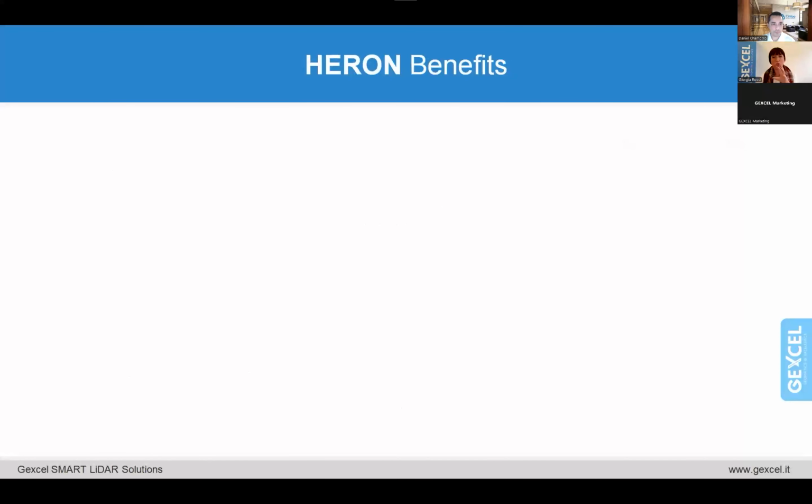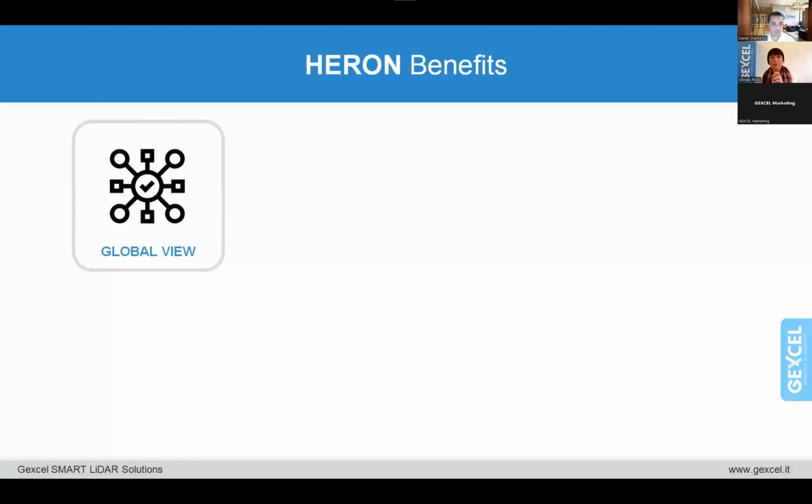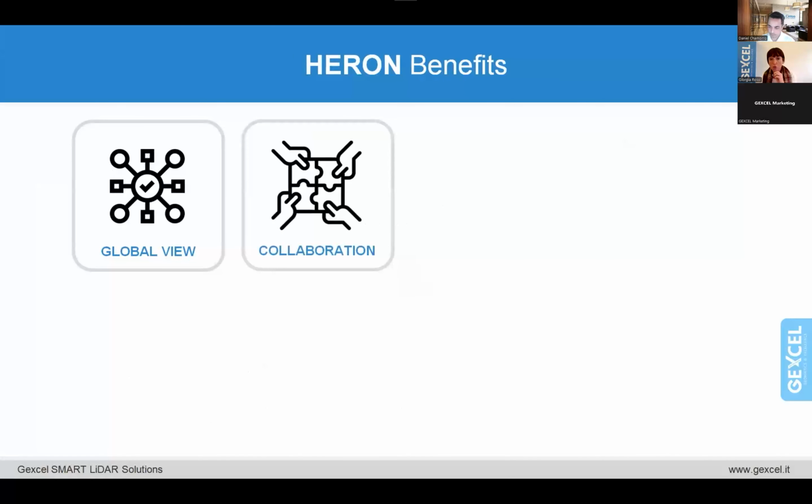So just to resume, what are its benefits? First of all, you can have a global view, so a first and comprehensive view and knowledge of the site. It supports collaboration because, as Daniel said before, there are many actors who work on a project, and so with Aeron, you can collaborate with all of these actors.